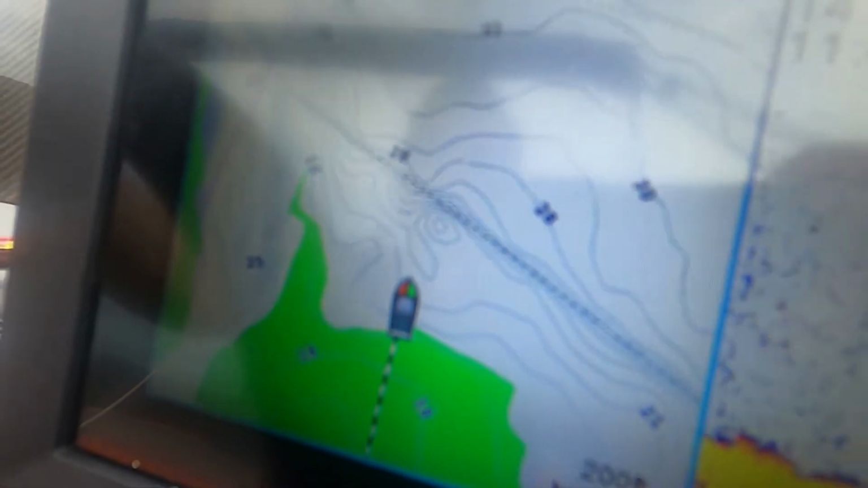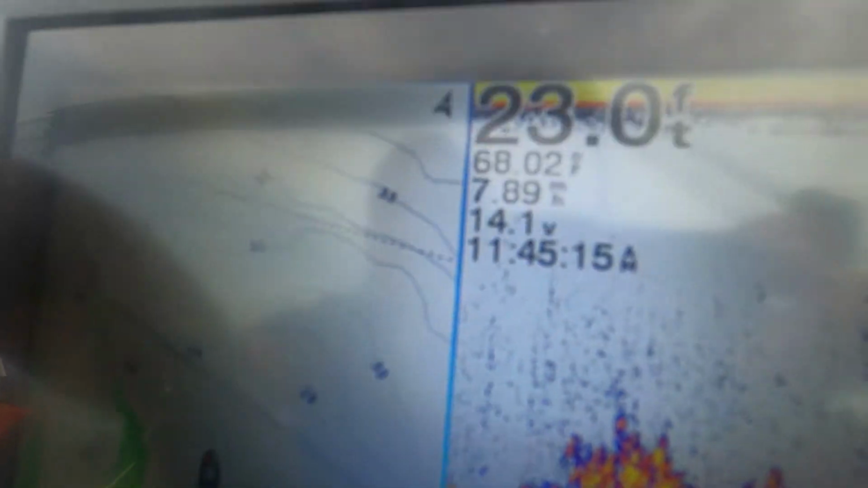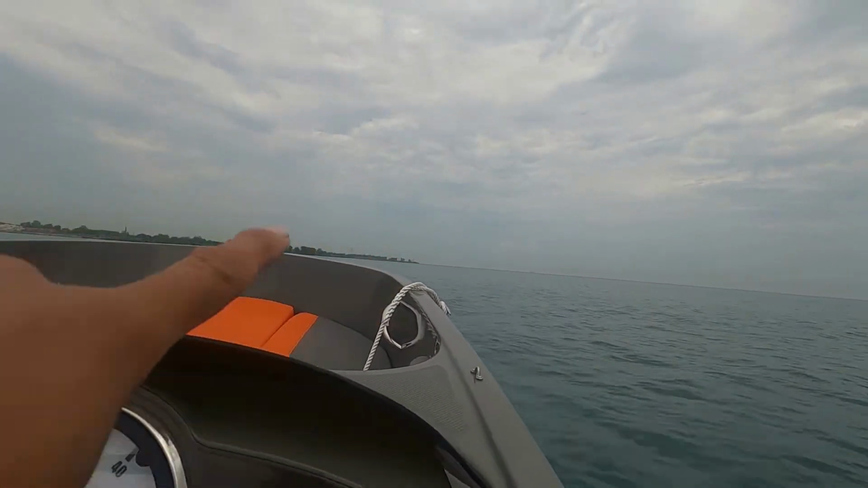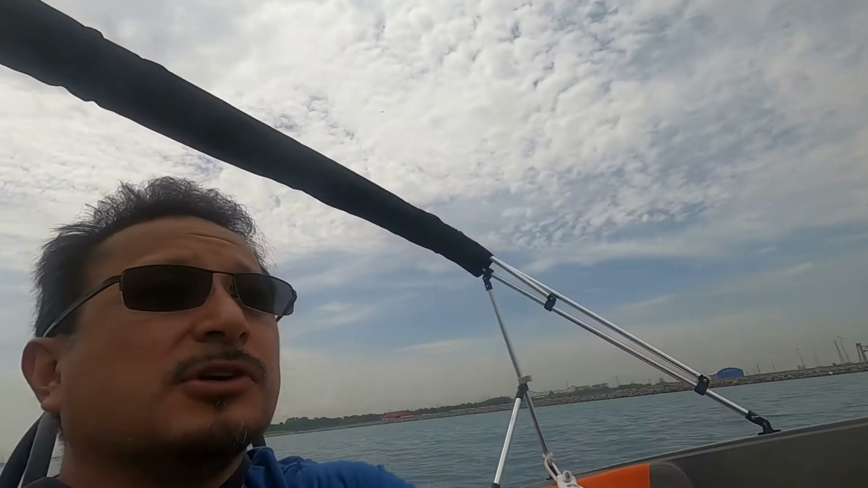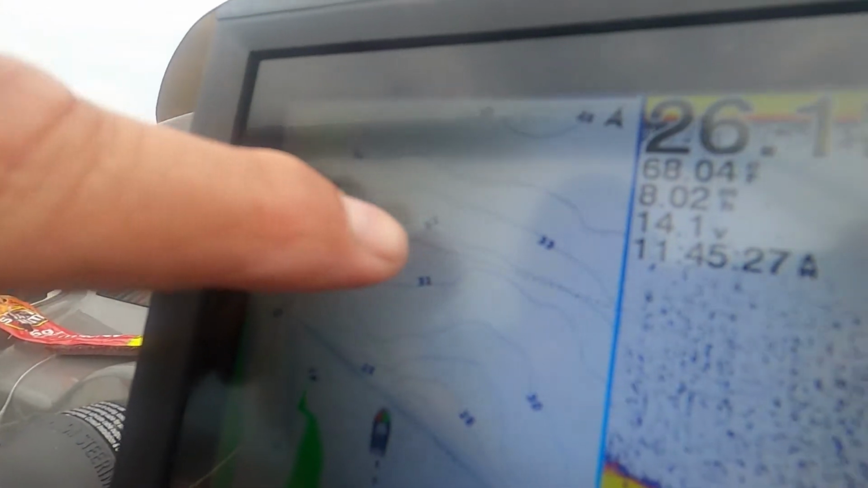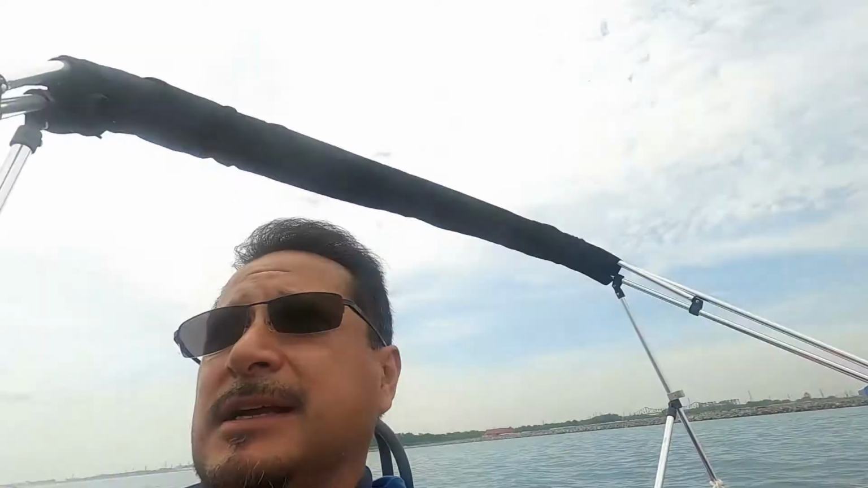Now we're going to the deeper water, if you can see right there. There's 32, 33, 34, but there's also a break wall that comes out right there, so of course you don't want to hit that break wall either. So I'm going to get to this line right here, about 32 feet, and I'm going to shut the motor down, but I'm not going to shut the motor off, and I'm going to jig in that little area right there.